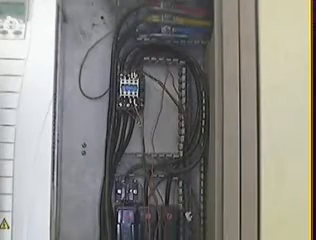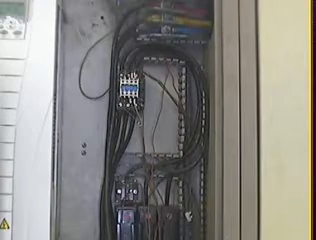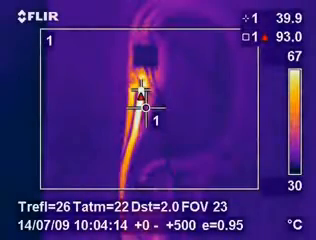In this image we can see a line contactor to the top of the image. This was feeding a VSD. There were no visible faults on the contactor, but in the thermal image we can see a 93 degrees centigrade hotspot caused by a loose connection.